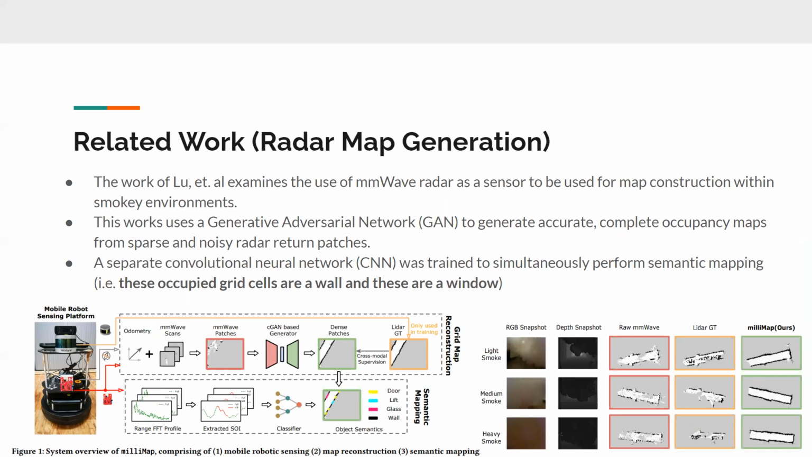This work uses a generative adversarial network, or a GAN, to generate accurate maps from sparse millimeter wave radar maps in the presence of noise. What's really cool is this work also uses a separate convolutional neural net to do what they call semantic mapping. So not just telling you where the walls and obstacles are, but what they are, like glass or concrete or a door, which is helpful as well.